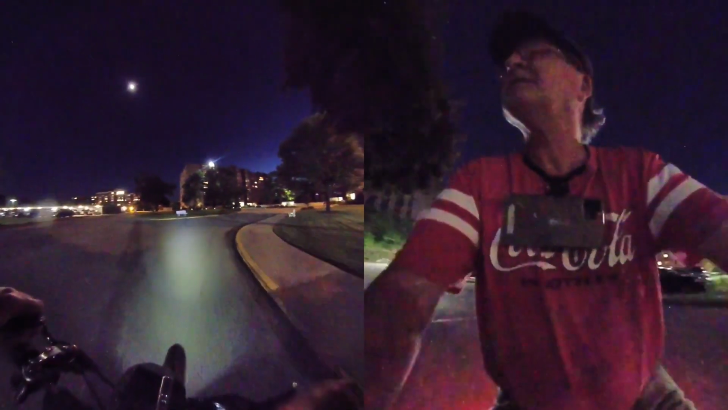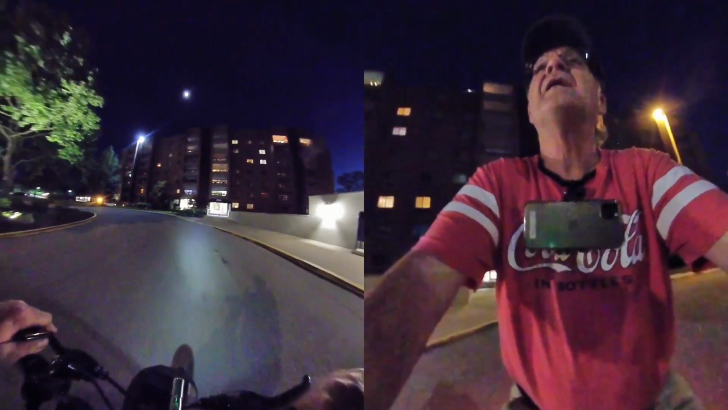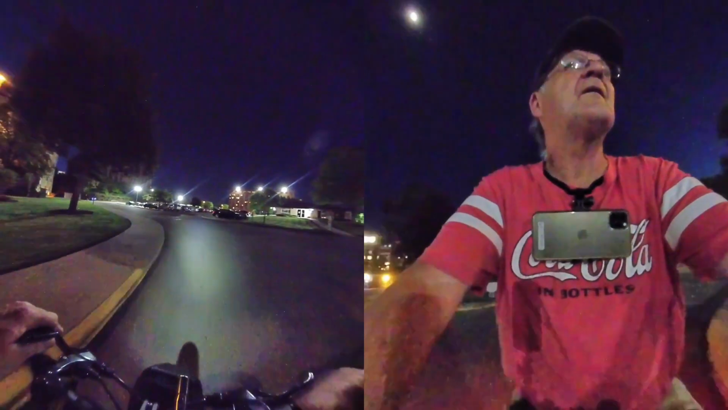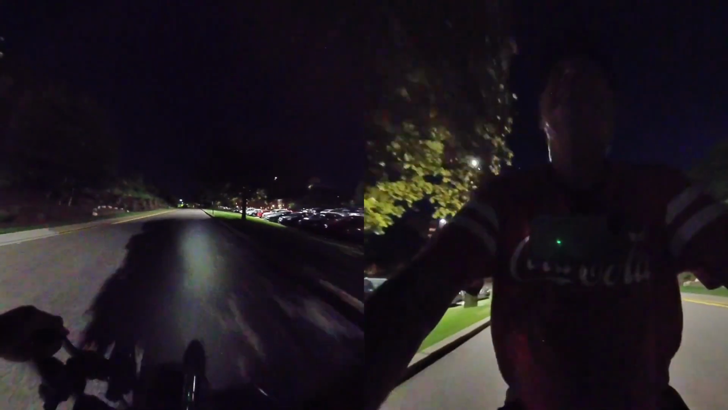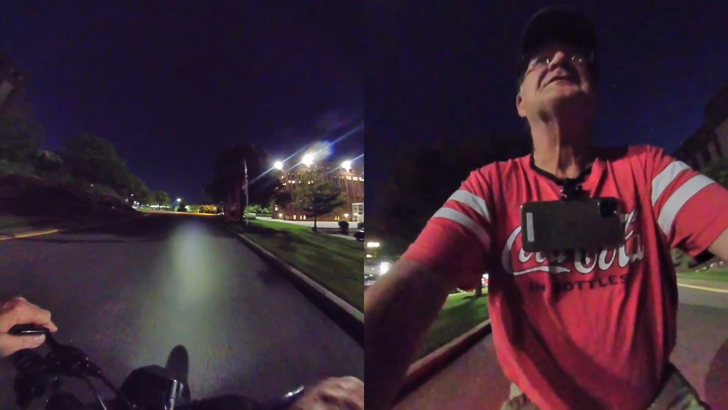Yeah, this headlight on here is not that great, to be honest with you. No street lights over here either.